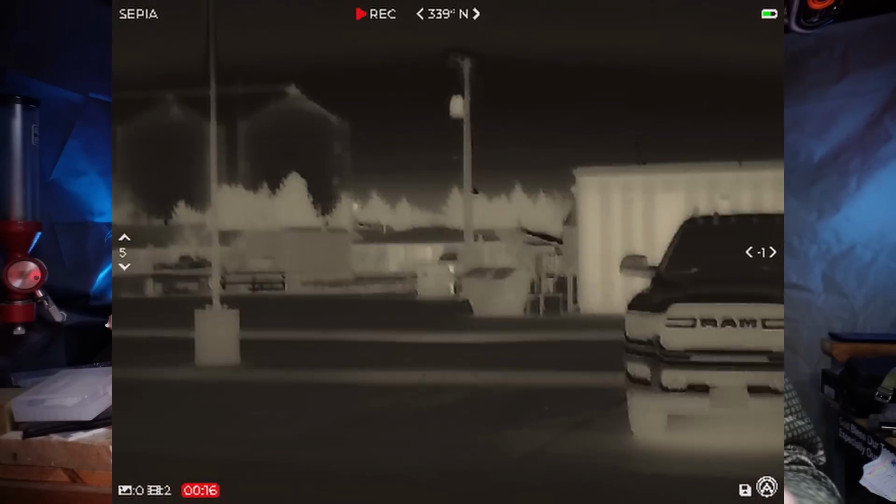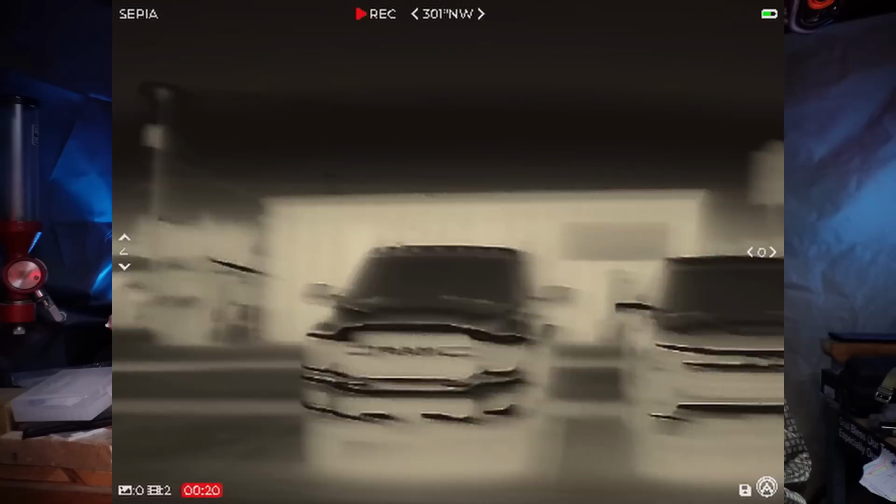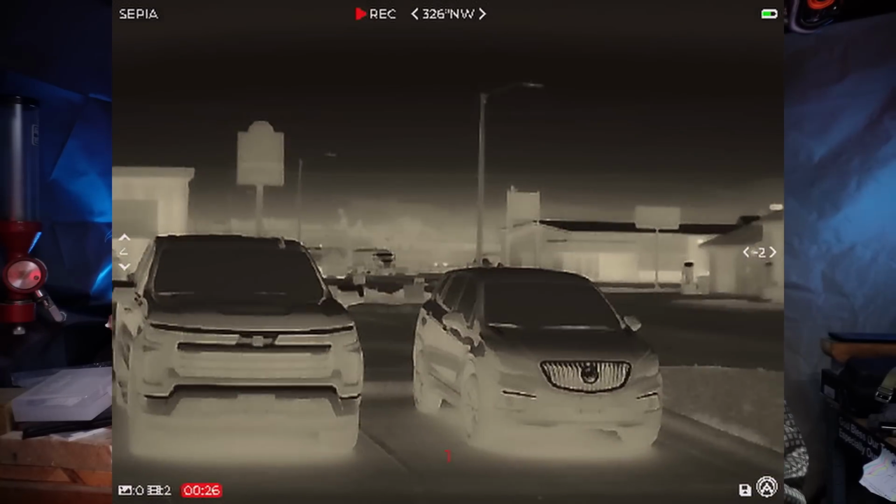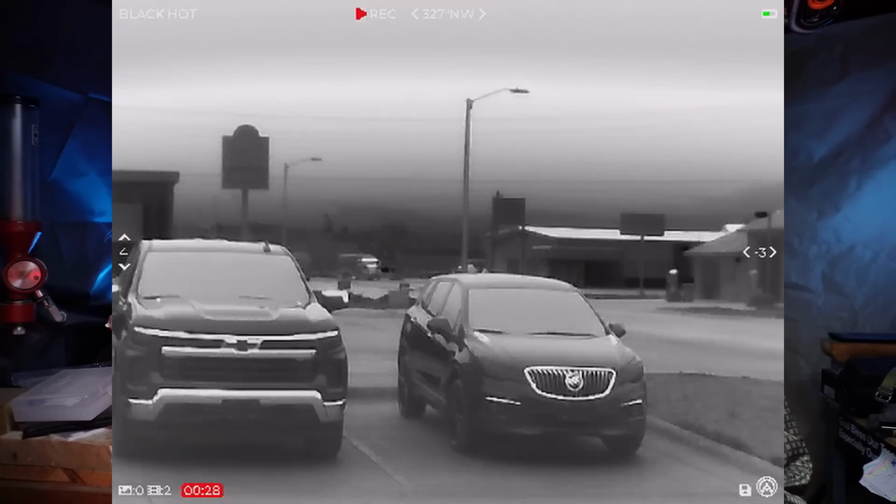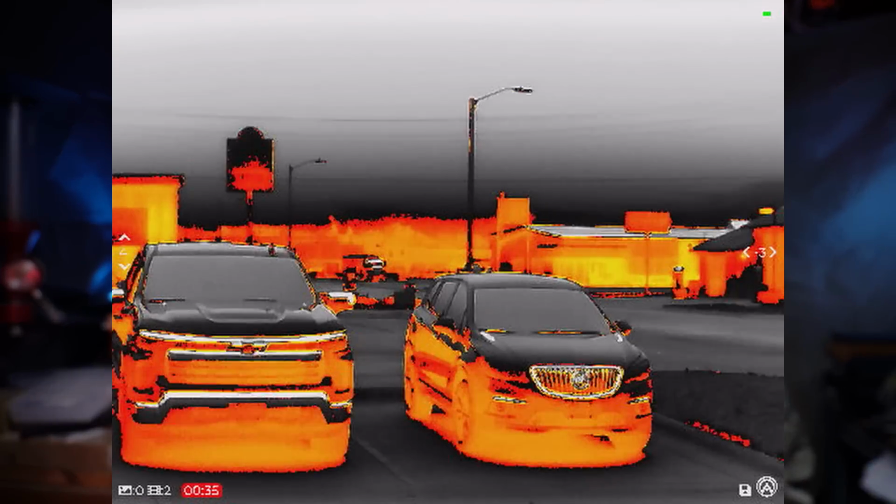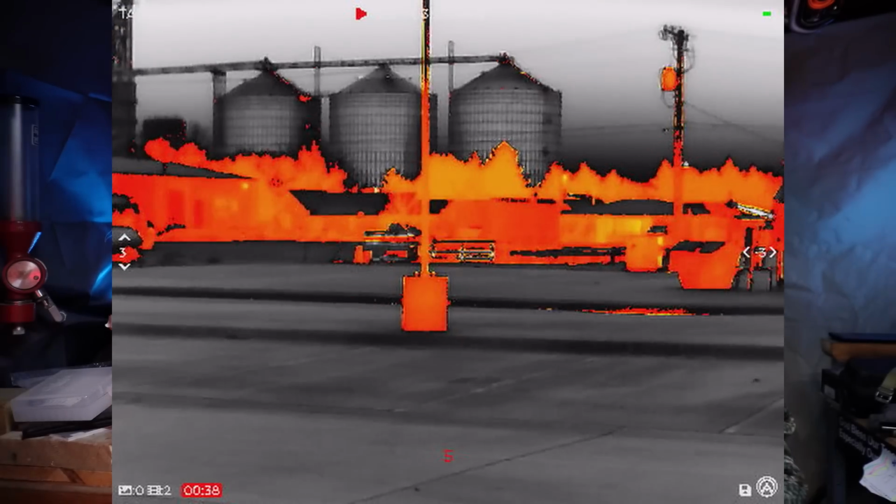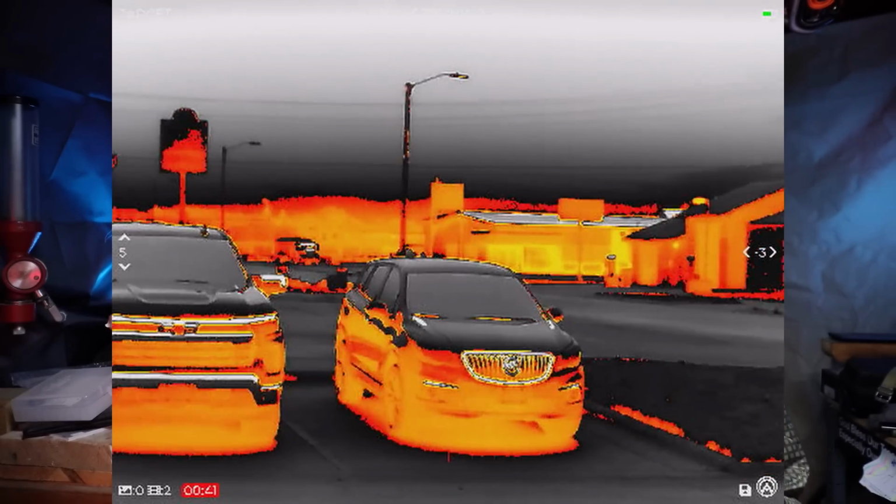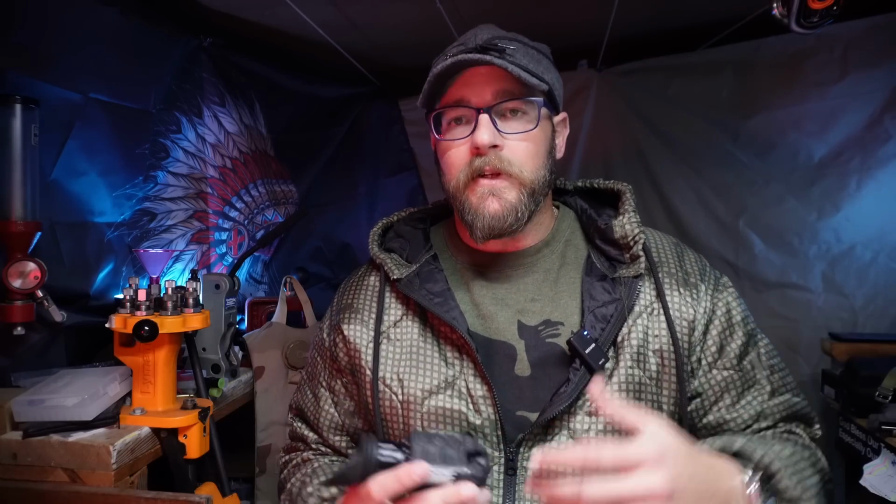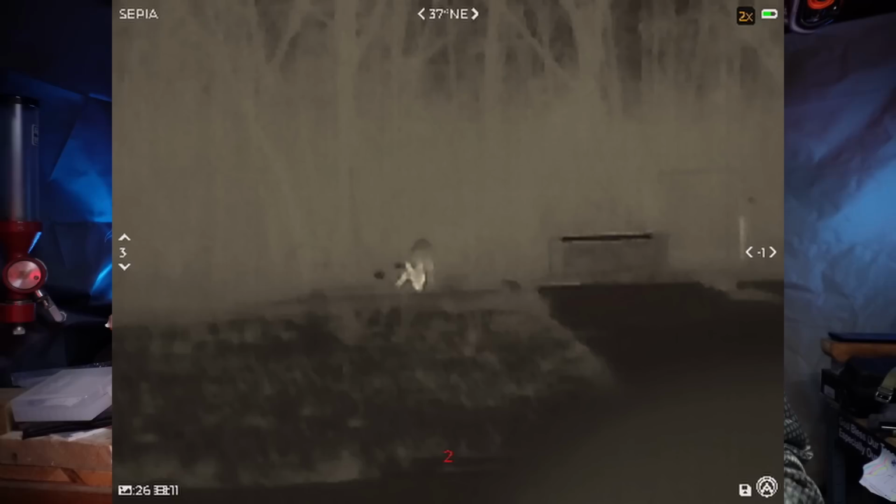The Armasight 640 is a 12 micron, 60 hertz refresh rate, very compact, very lightweight, handheld or even helmet mountable thermal device. I've got the micro rail on the side of this guy for mounting it up to my helmet rails and stuff like that. It's a really cool device. Being that I work later into the evening, I was able to play with this guy on shift and go through and find things and do stuff that normal people wouldn't get to do. Most of the time when people do thermal stuff, we're looking at the deer in the woods. I was not.